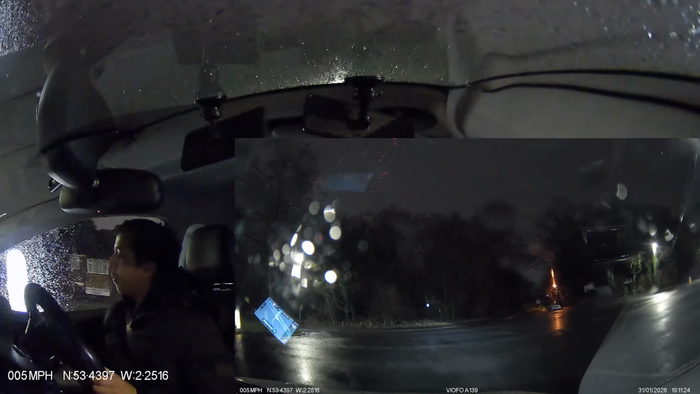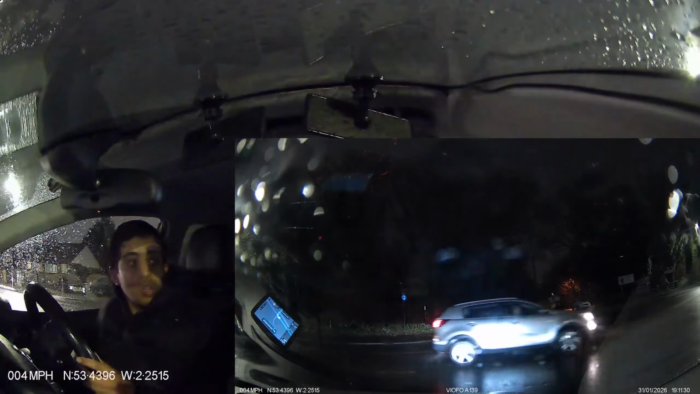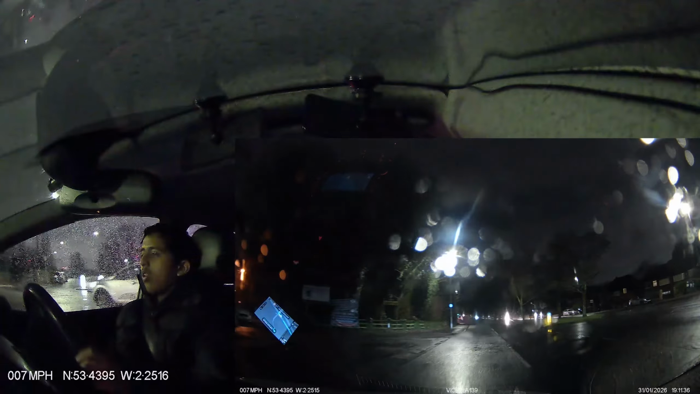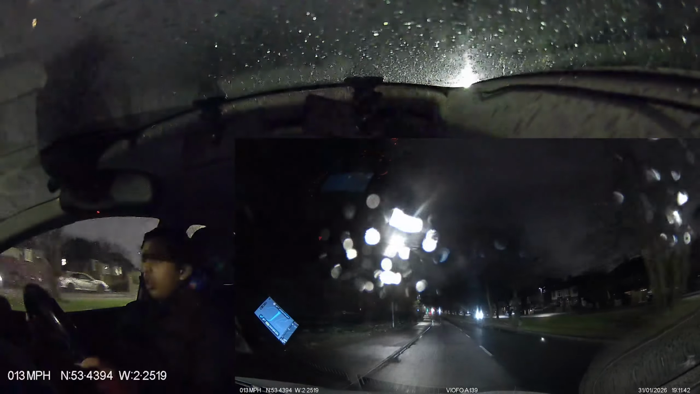Yes. Good boy. From here, yeah? Yep, no car. Yeah. And turn right, and left now. And 30 miles per hour. That's a good boy.